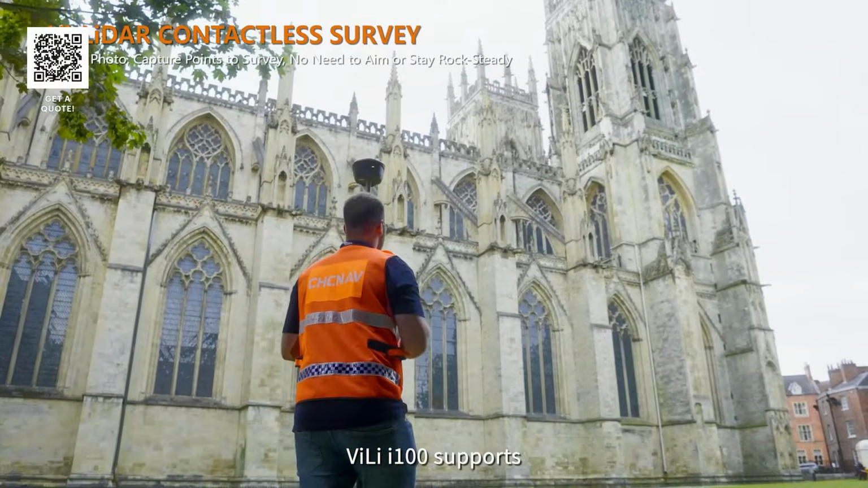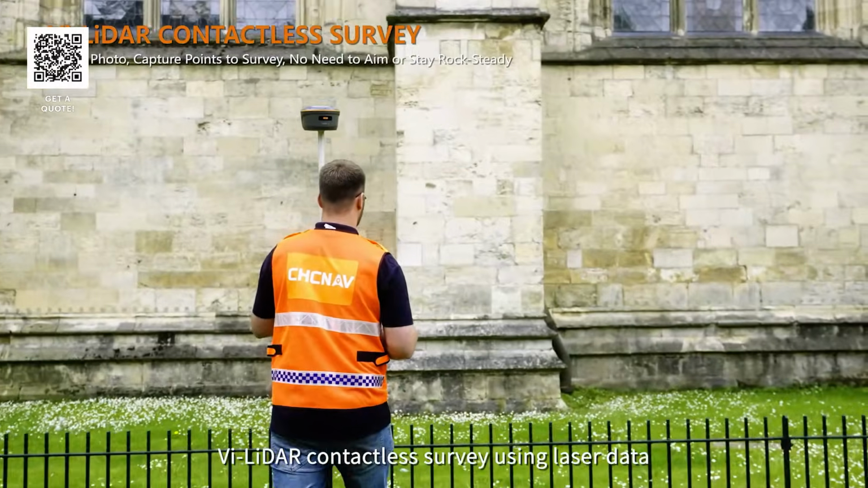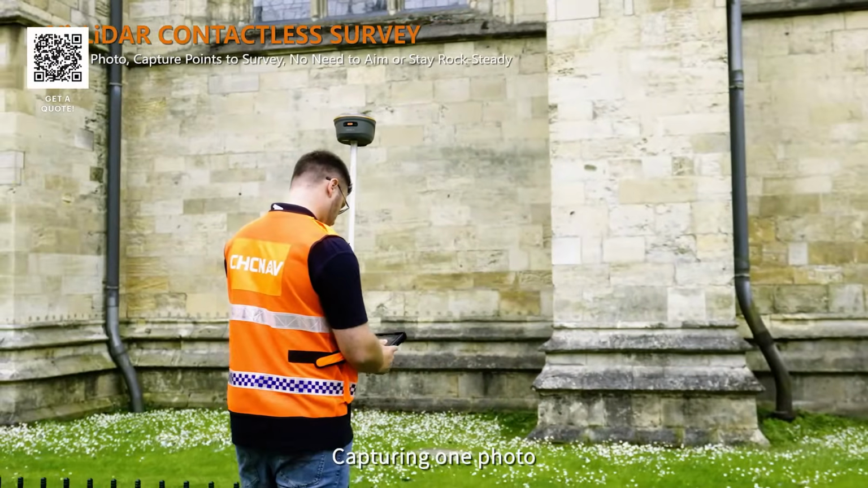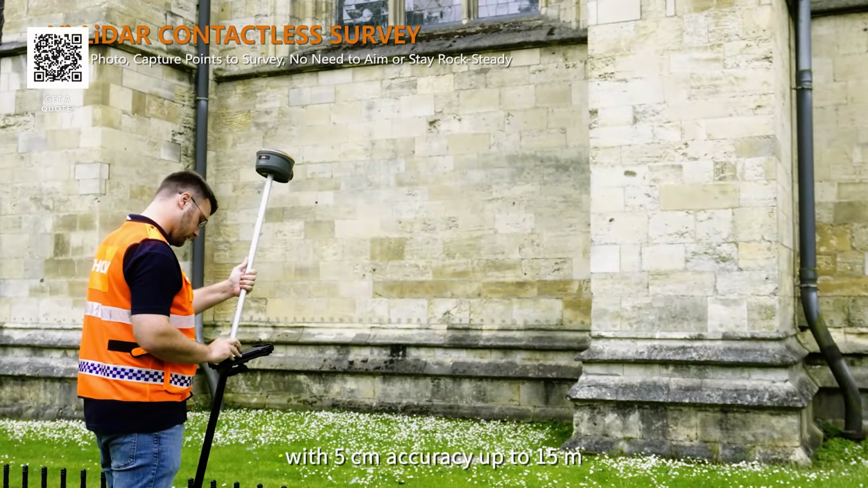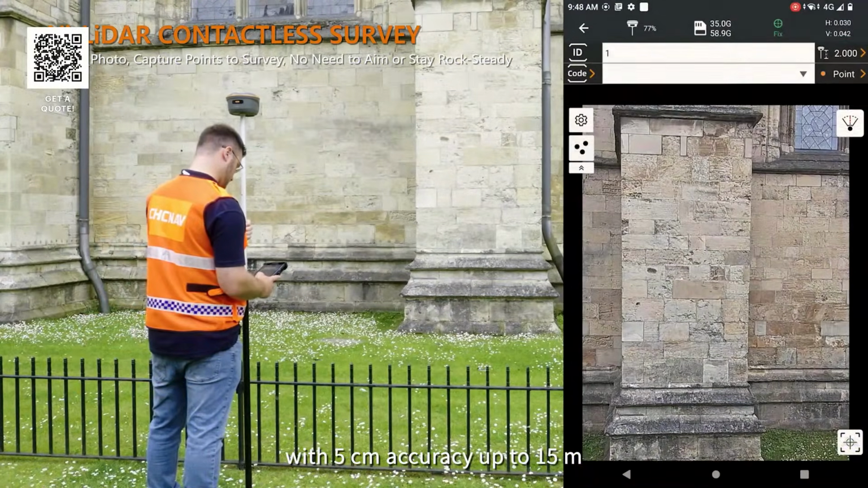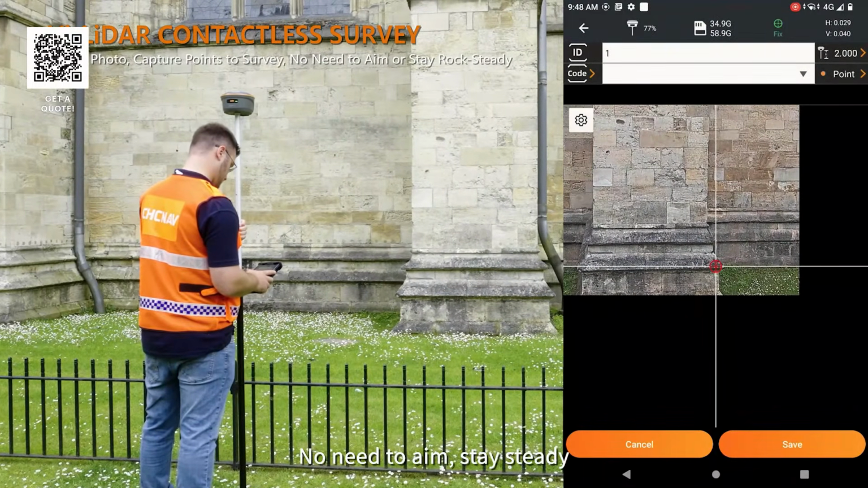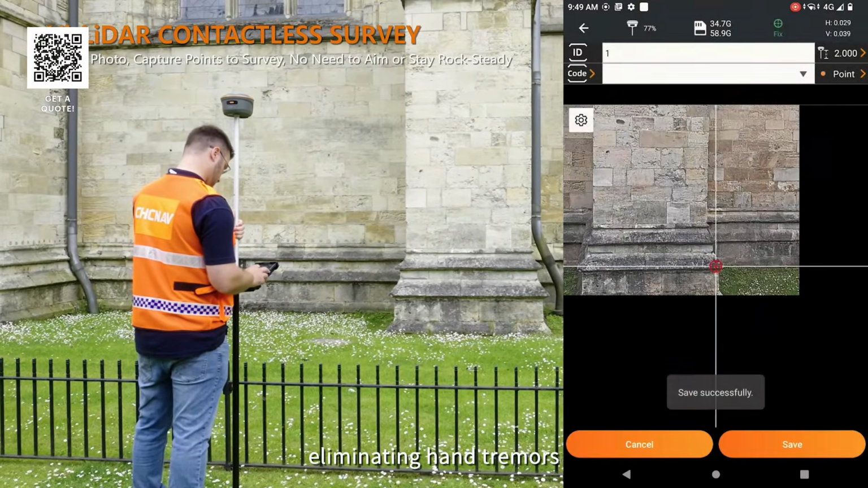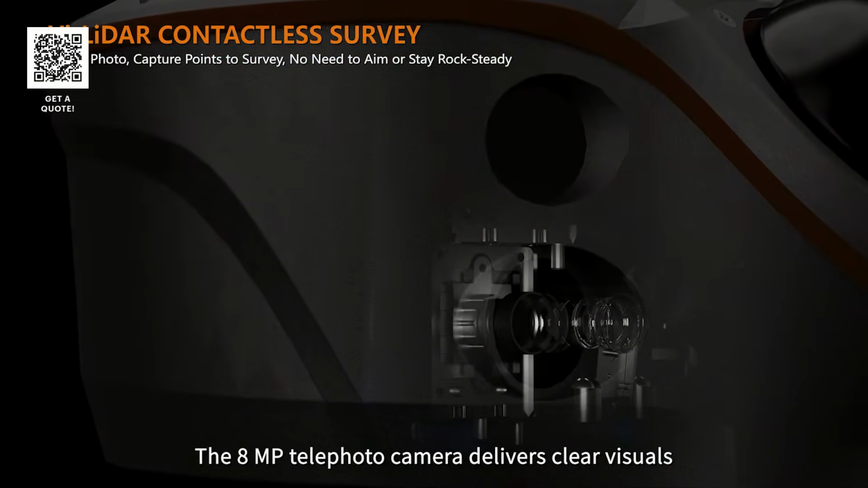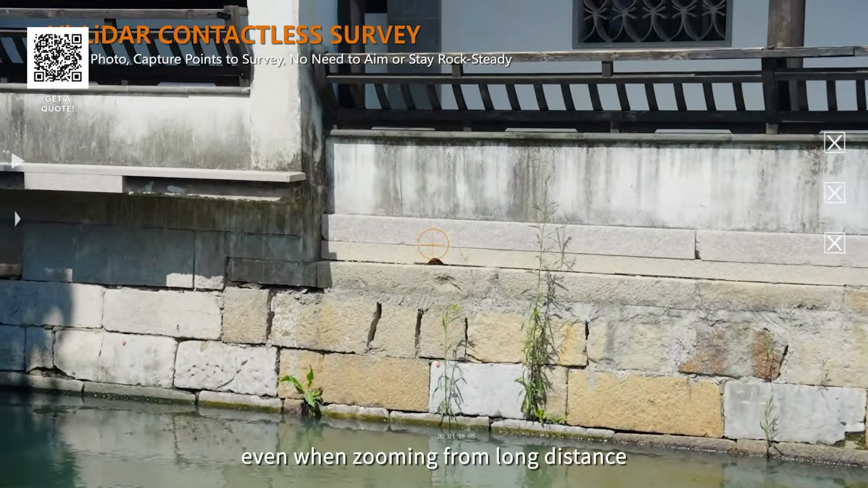ViLi i100 supports ViLiDAR contactless survey using laser data, capturing one photo to instantly extract multiple 3D coordinates with 5 centimeters accuracy up to 15 meters. Capture first, select later. No need to aim, stay steady, or align the range pole, eliminating hand tremors. The 8-megapixel telephoto camera delivers clear visuals even when zooming from long distance.